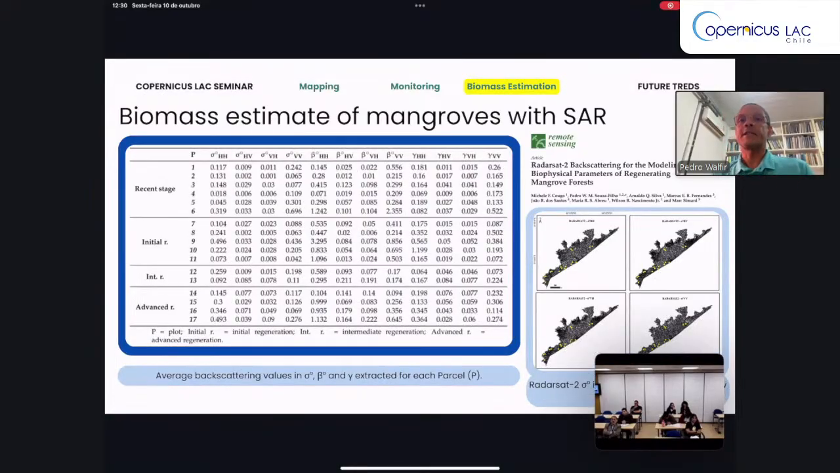In this case, we selected in each plot, we extracted some SAR information related to the backscattering in HH polarization, HV, VH, and VV. We generated the beta nought in HH, HV, VH, and VV, and gamma linear in the 4 polarizations.